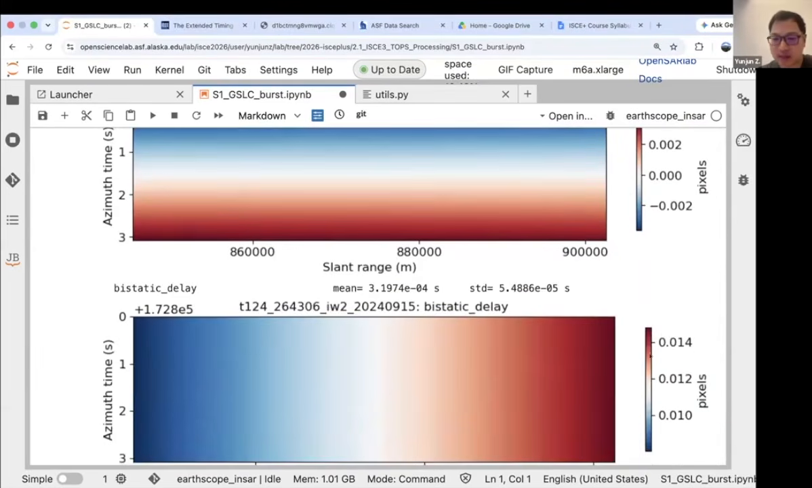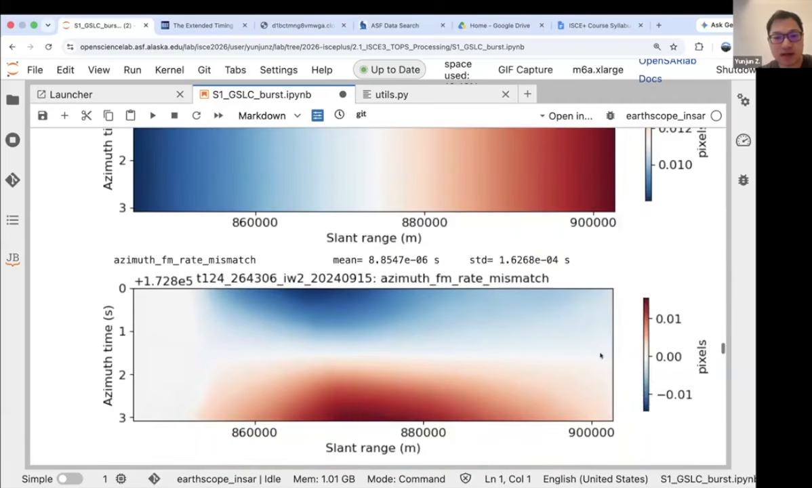The bistatic delay in the range direction is relatively larger, but still very small. And the azimuth FM rate mismatch is also relatively small.